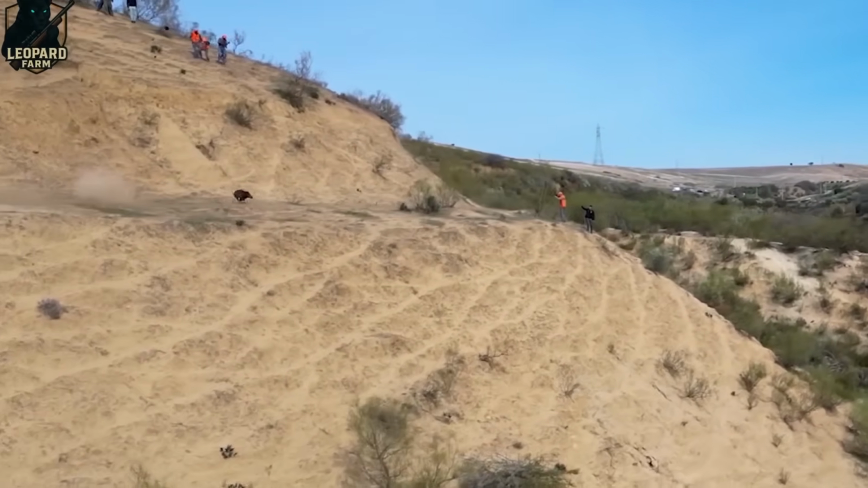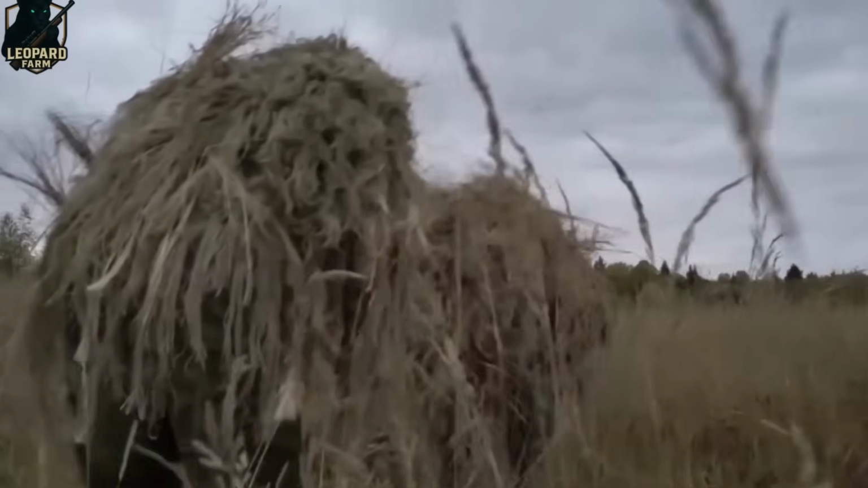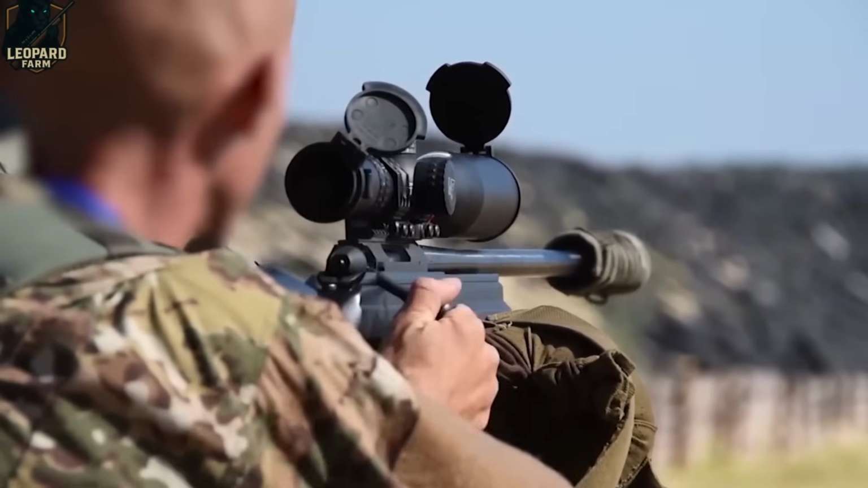My shotgun delivered with flawless precision, dropping a few boars instantly. But the rest of the herd didn't stick around. They scattered like shadows, vanishing into the dense forest within seconds.